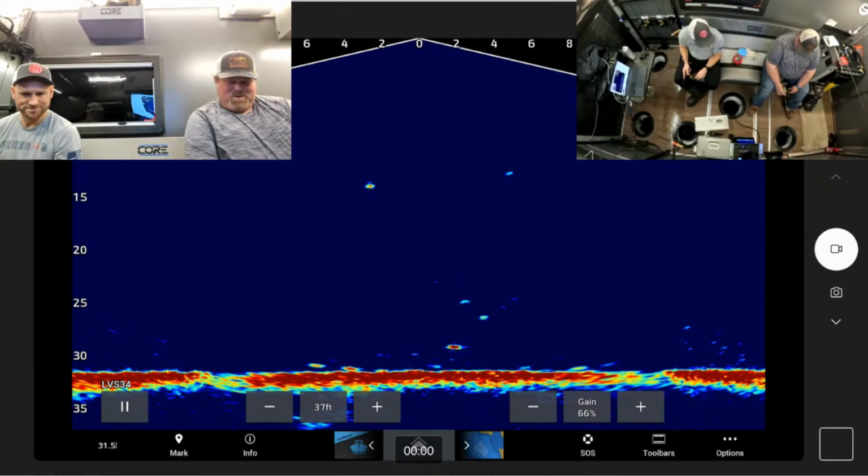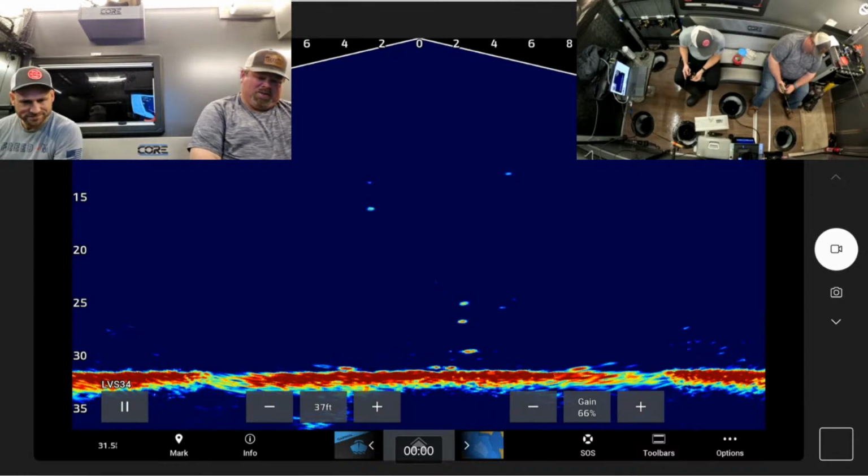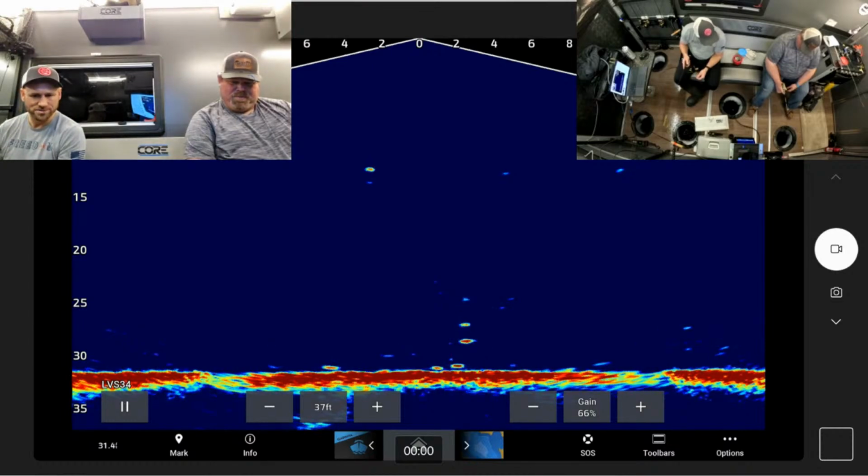The lake I was fishing on Sunday is an option for us for your guys' trip. What were you getting into out there? Bluegills. Nice. Yeah.